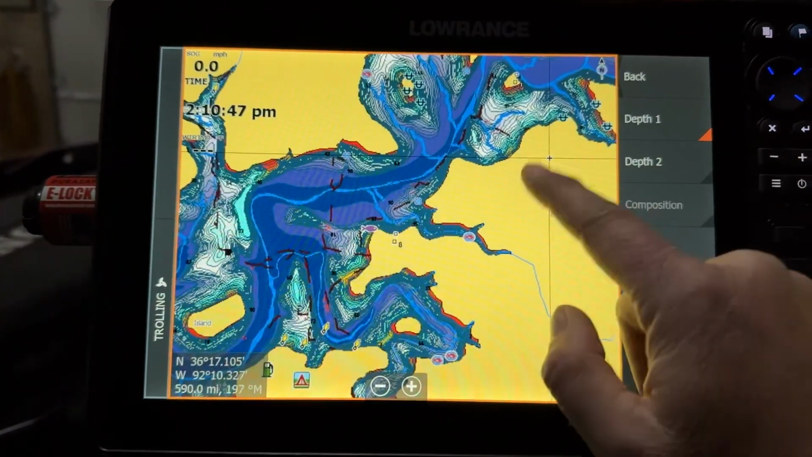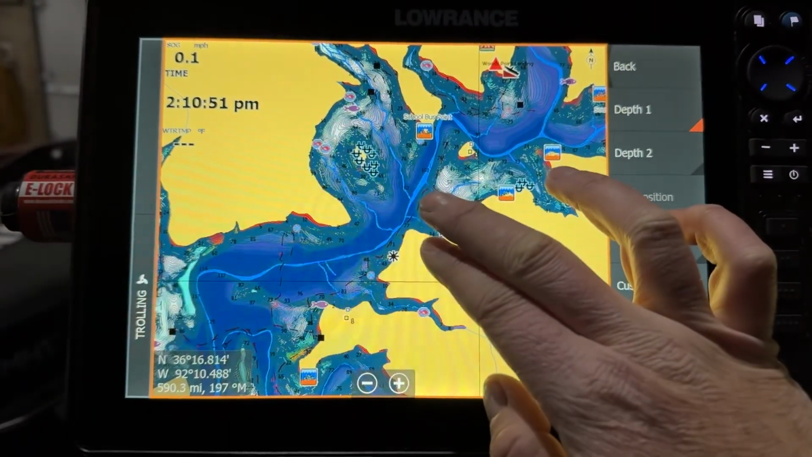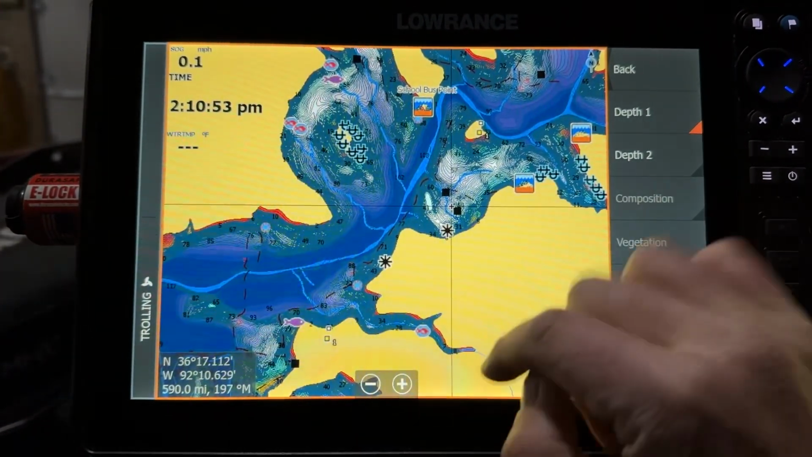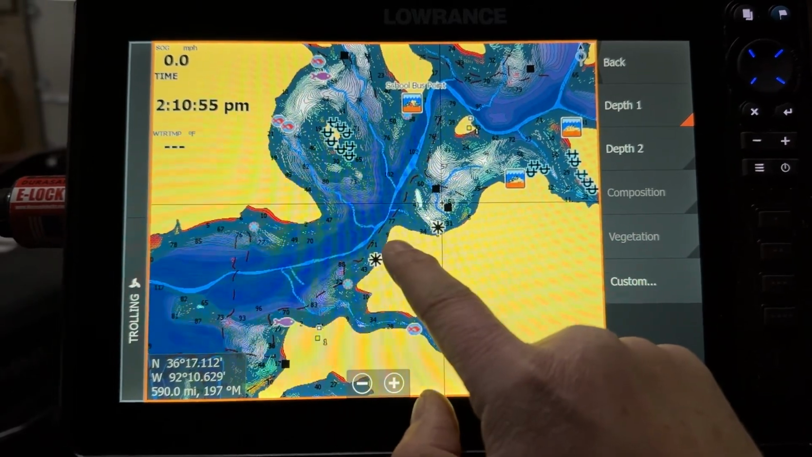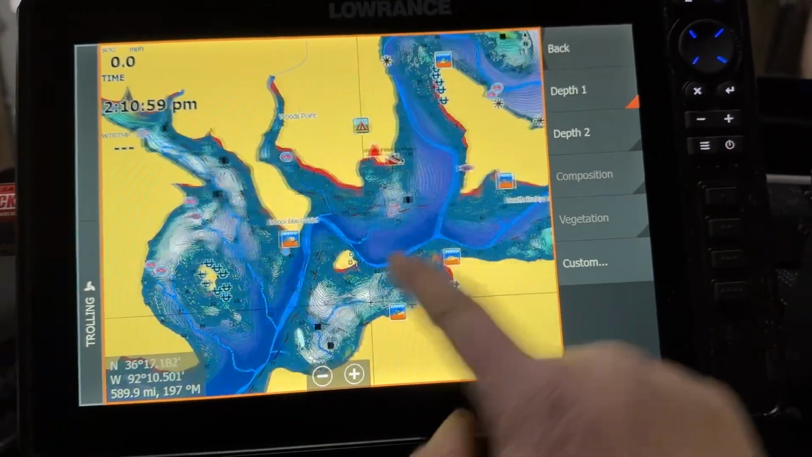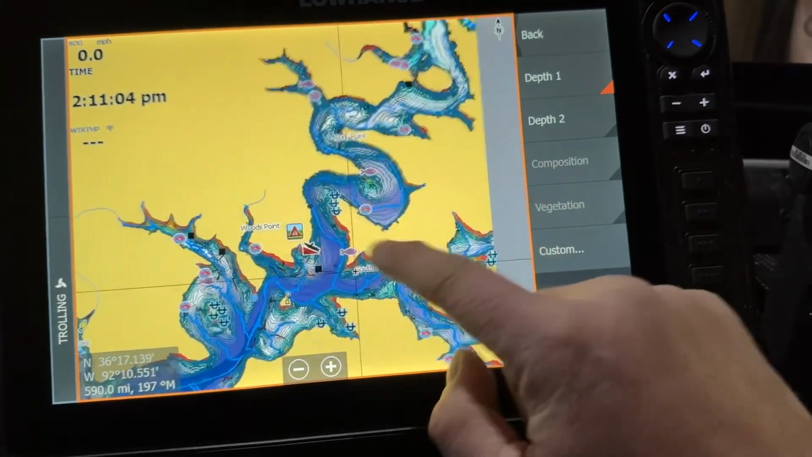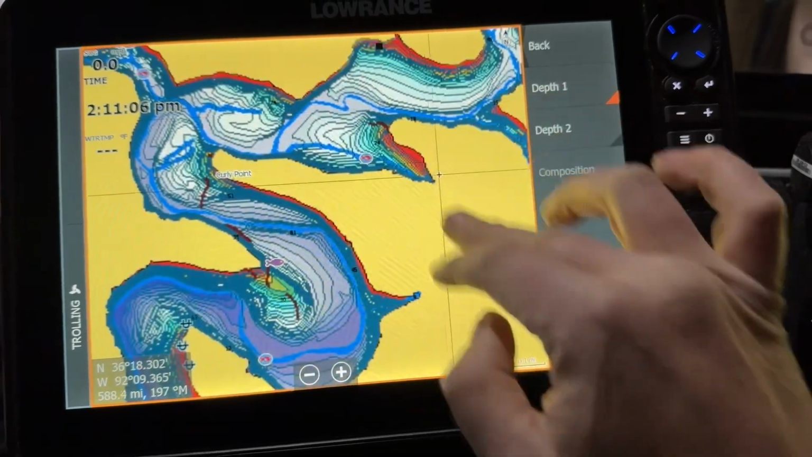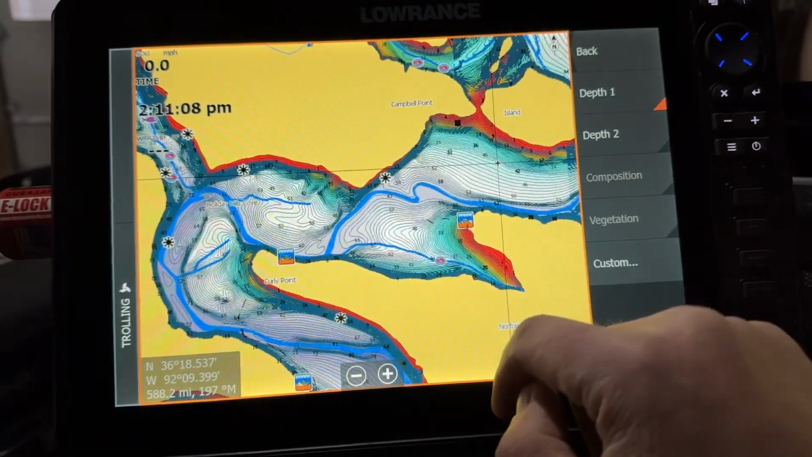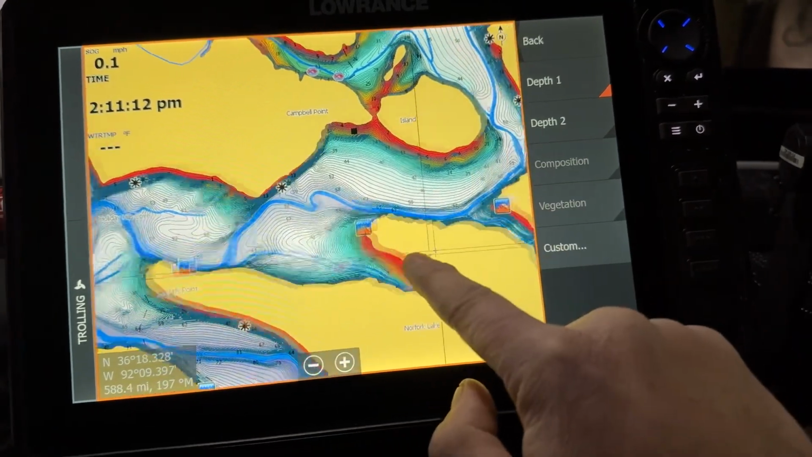If we've got cold weather, you're probably going to be looking more for some of your wintering, pre-spawn staging places. A lot of these channel swing banks, like channel swing bank here, channel swing bank here, here, just places where the creek channel comes and clips. If we go further up the river, you can see this stuff shallows out a little bit, but a lot of these channel swing banks are going to be players.